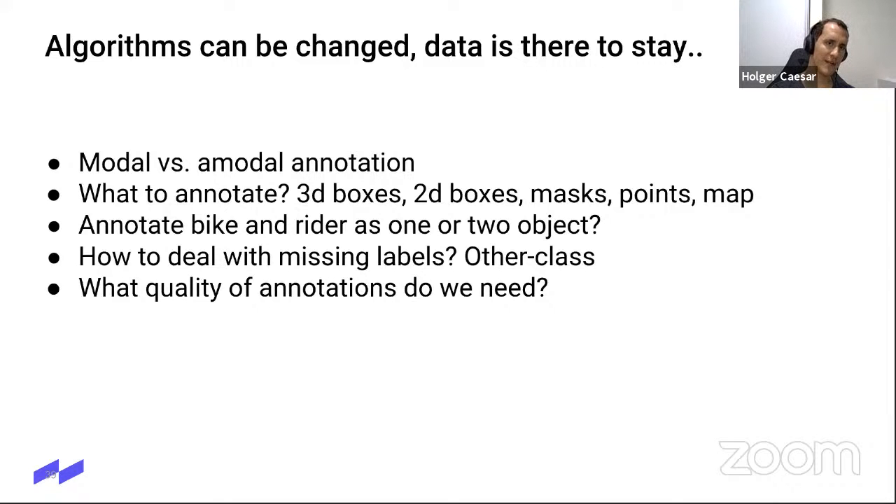In 3D, I believe pretty much all data sets go for amodal annotation, meaning that they outline the entire extent of a vehicle, even if you don't see the front, kind of guessing where it could be. Whereas in 2D, most of the data sets, like COCO and so on, actually go for modal, which means you only put the box around the visible parts.